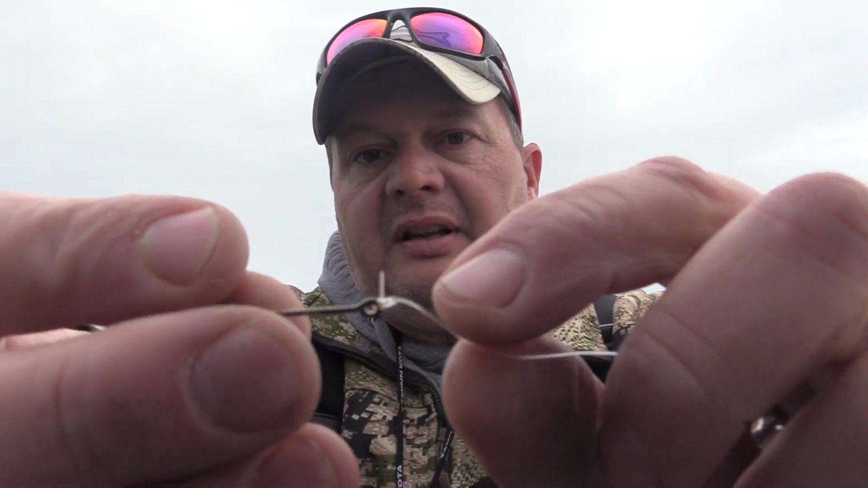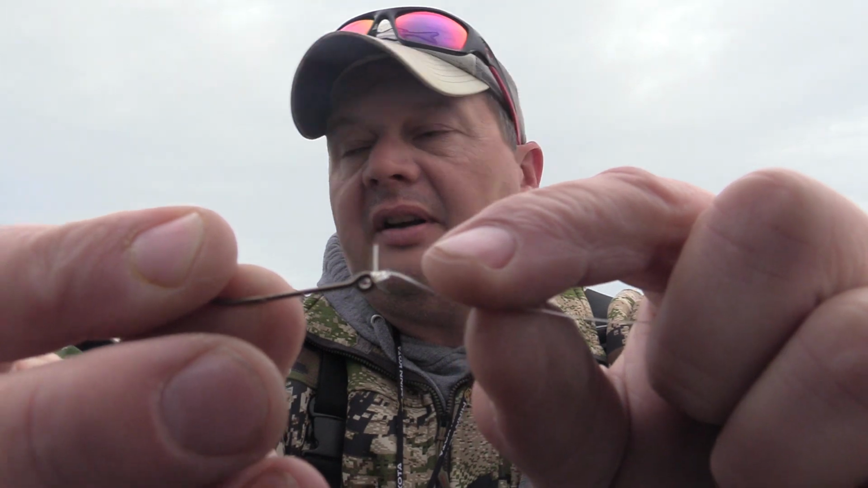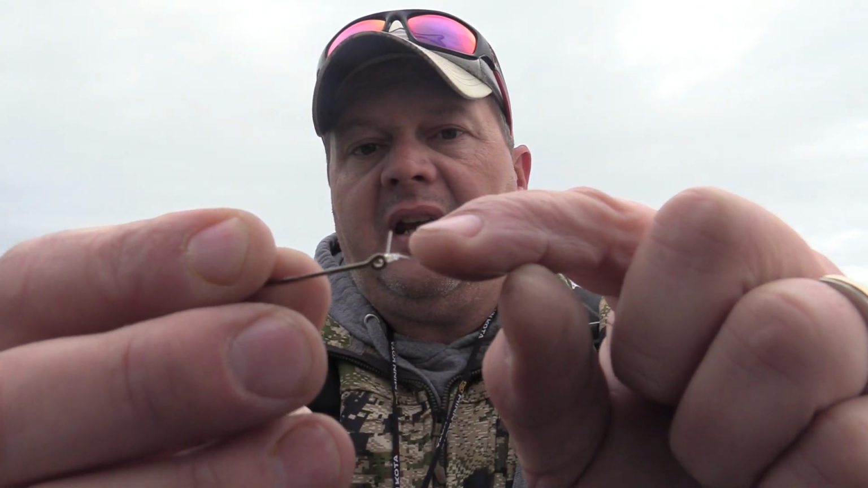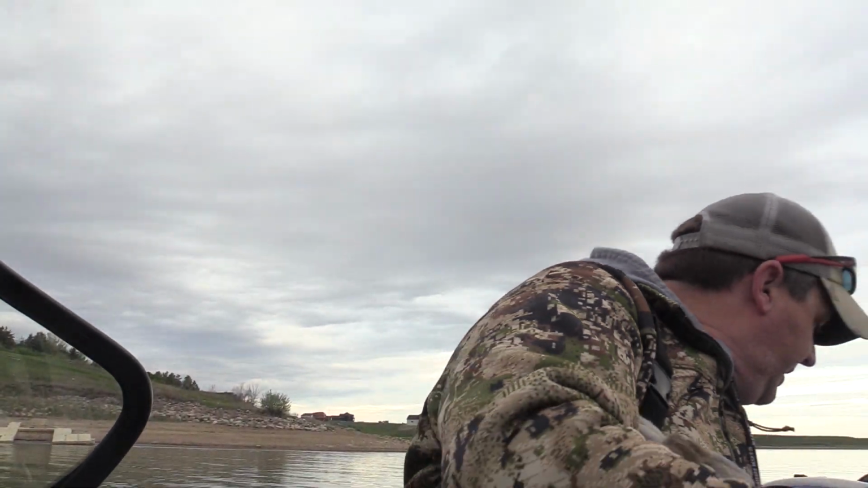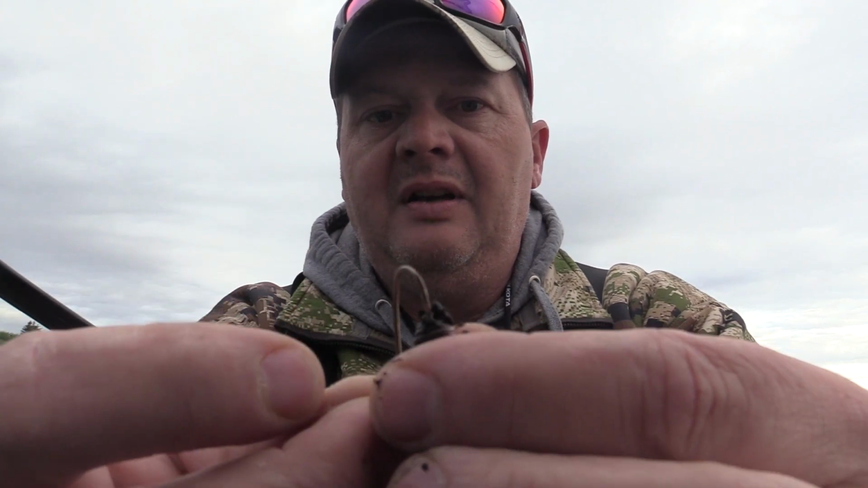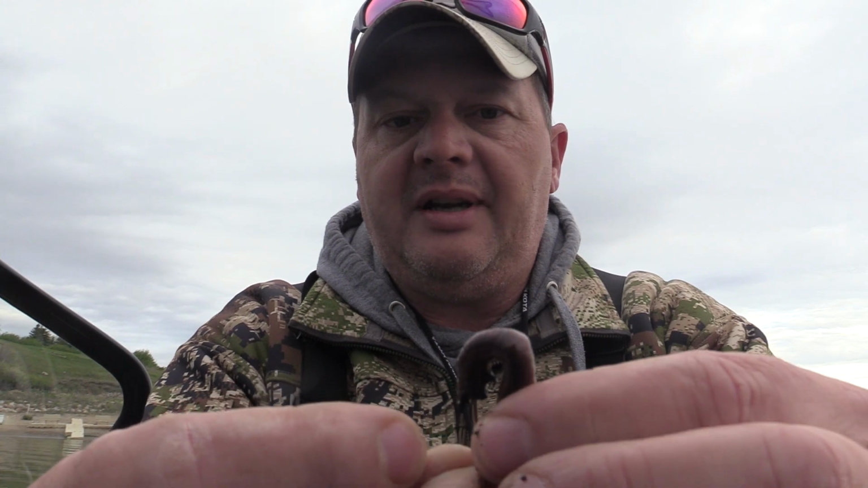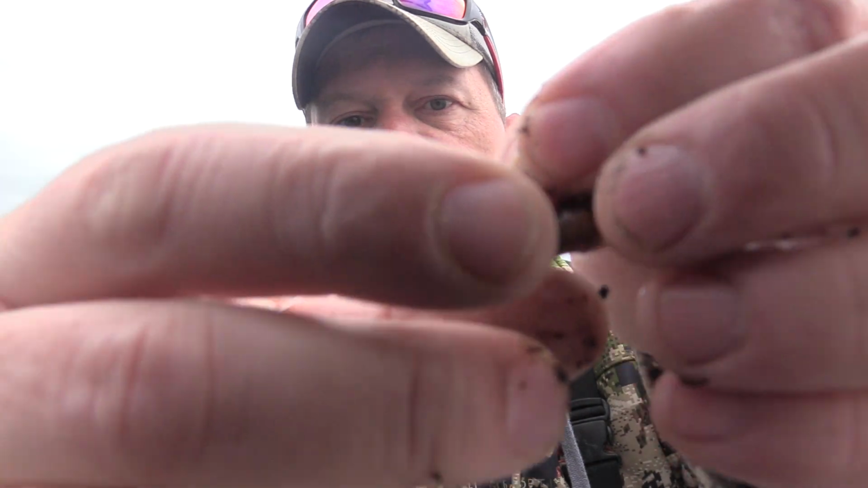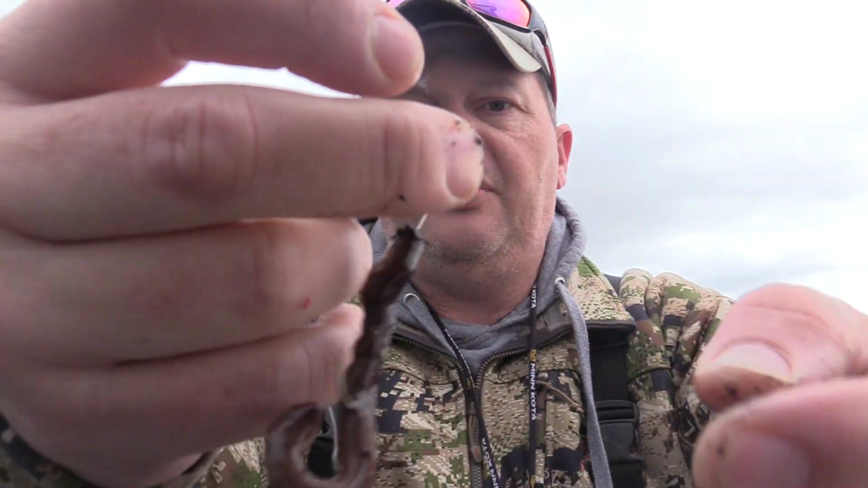As you can see, I left that tag end on that hook right there. And the reason being is when I thread my crawlers on, that tag end will hold those on. And I'll show you how I thread a crawler on here real quick. Just go from the top and just thread it on so you would a plastic. Thread it all the way up as far as you can, and then once you get to the knot in your loop, just pull it right over top.